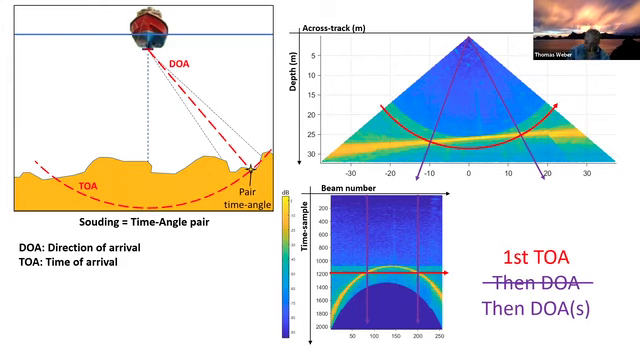I like how you looked at this data, and I think it brings out a lot of the underlying information that maybe is there in the multibeam data that we have not fully exploited. And that came through loud and clear. So I really appreciated that and had fun thinking about it.